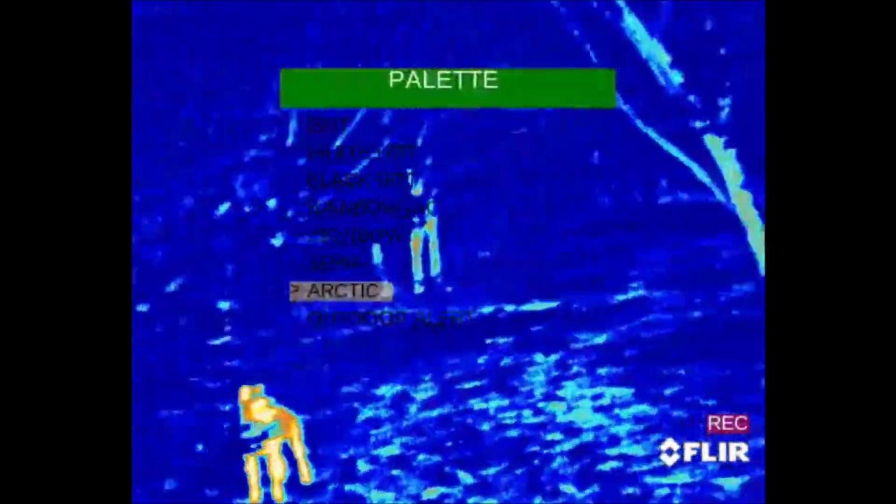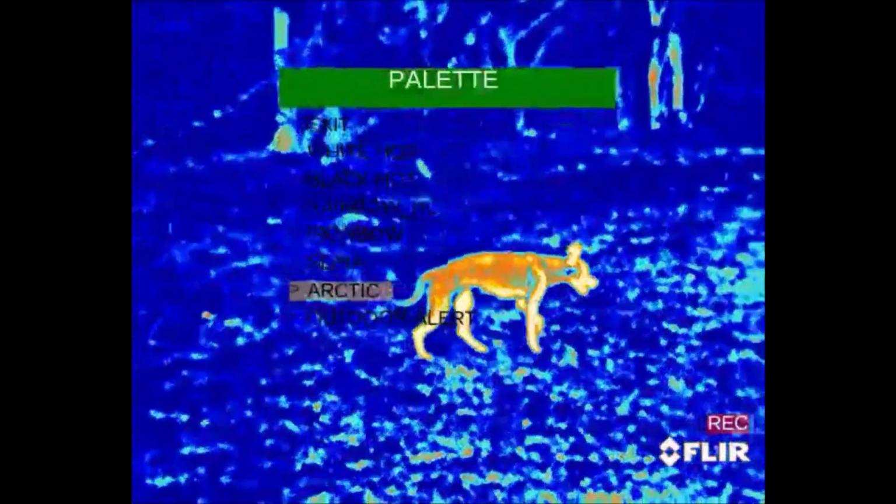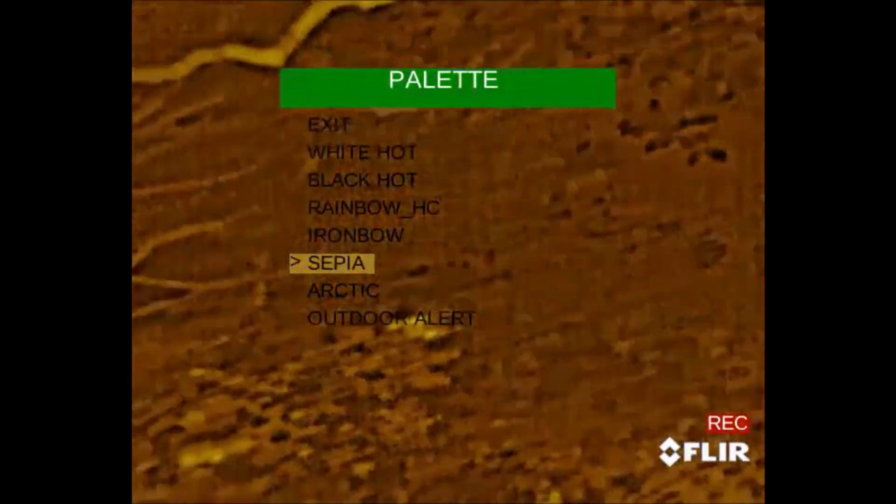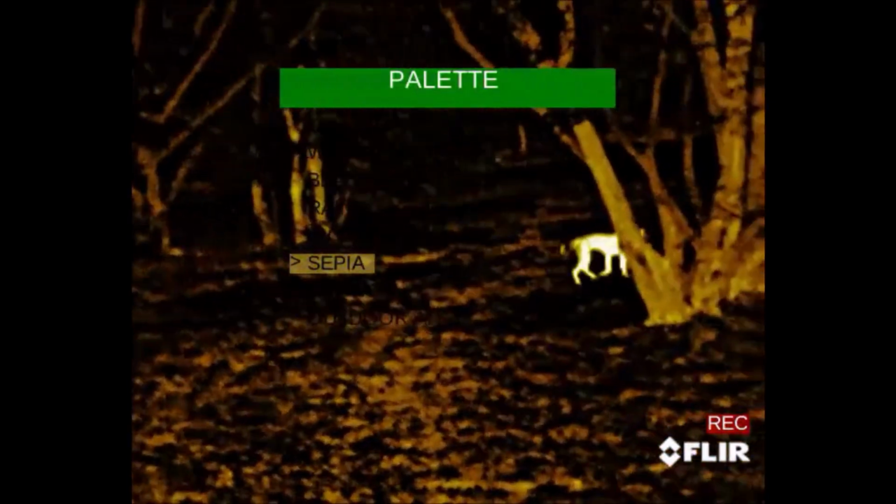Again, each of these settings is going to be affected by whatever other settings that you've applied to the contrast and everything else, so take that for what you will. If we go to Sepia, again, I guess this is a little easier on the eyes. I don't particularly like it. I find it harder to pick things out.